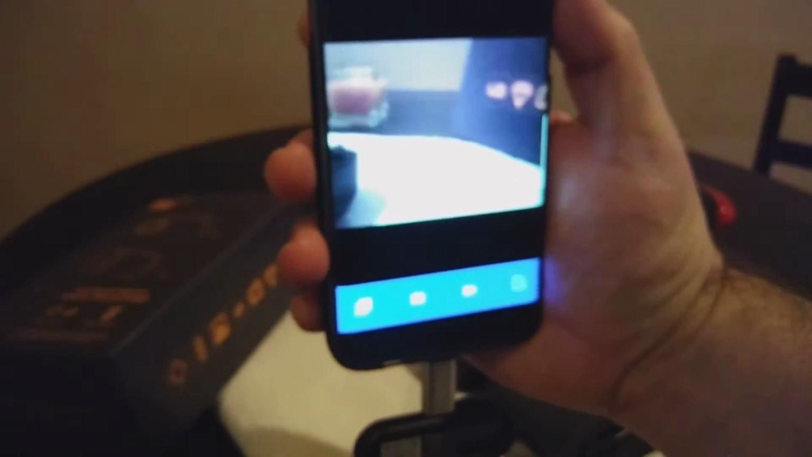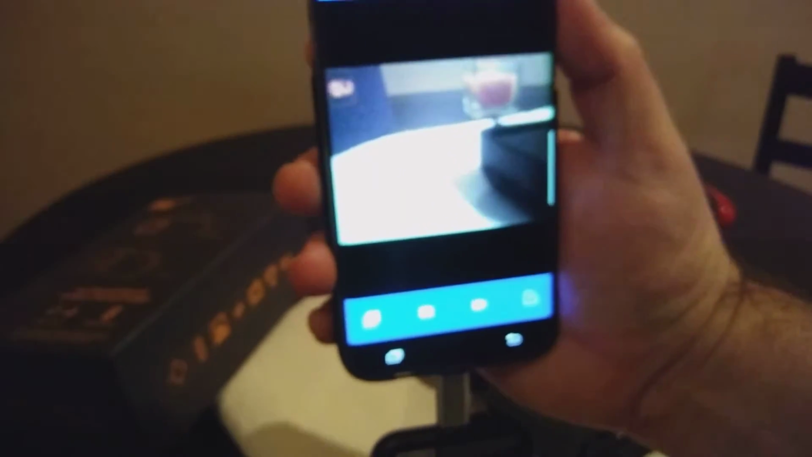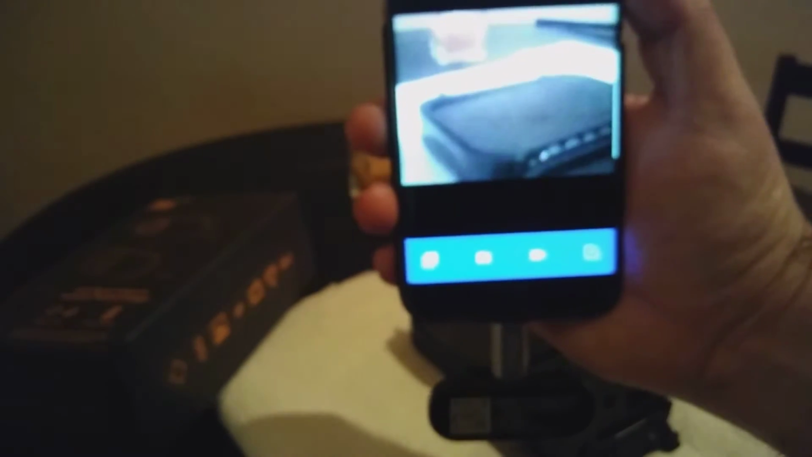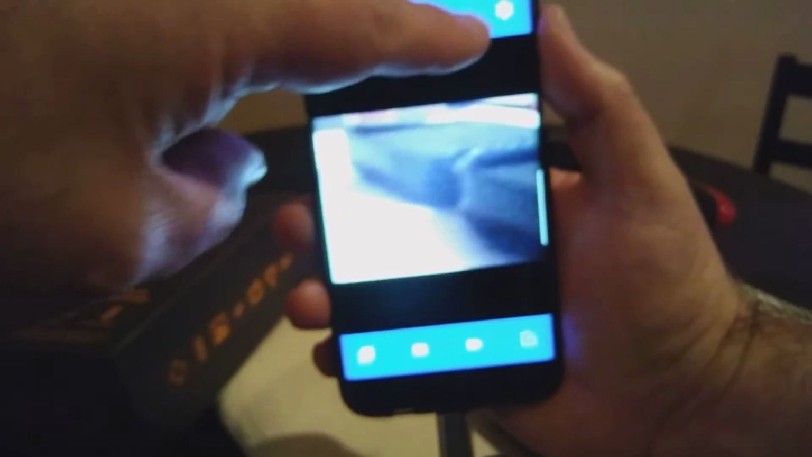So once we hit OK, we see the interface. We see the normal camera show up. Bring it back out here. Here's the normal camera. Some features, you could have it swap from left to right, like a mirror image button. This is the configuration.